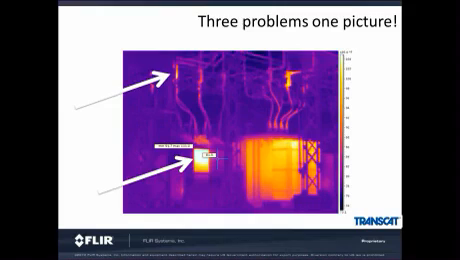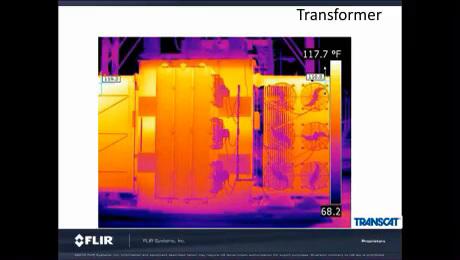If you look above the oil-filled circuit breaker, you'll see that there's a loose connection as well. A phase is warmer than B and C, indicating there's probably a loose connection there as well. And finally, above the transformer, we see another loose connection. This is one substation that was lucky enough to have someone come by with an infrared camera to locate all the potential problems.